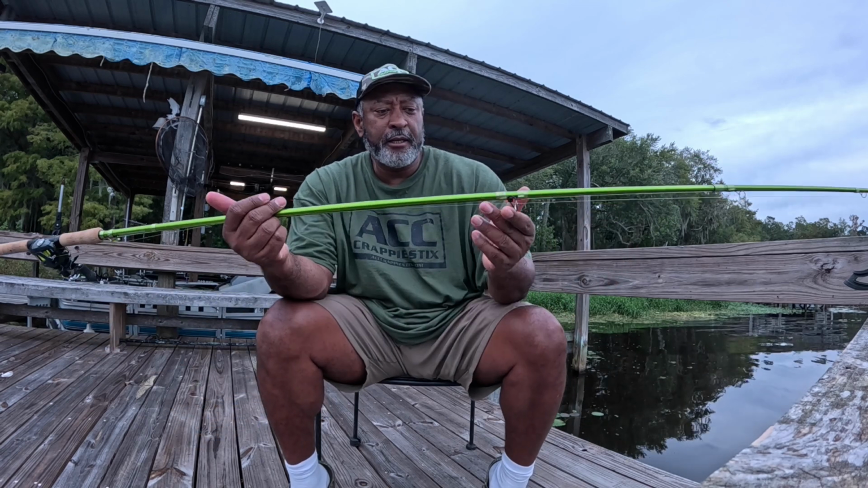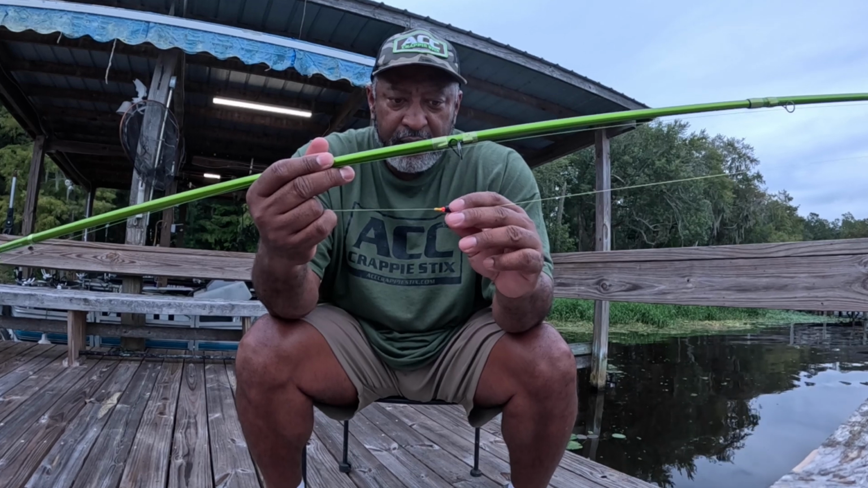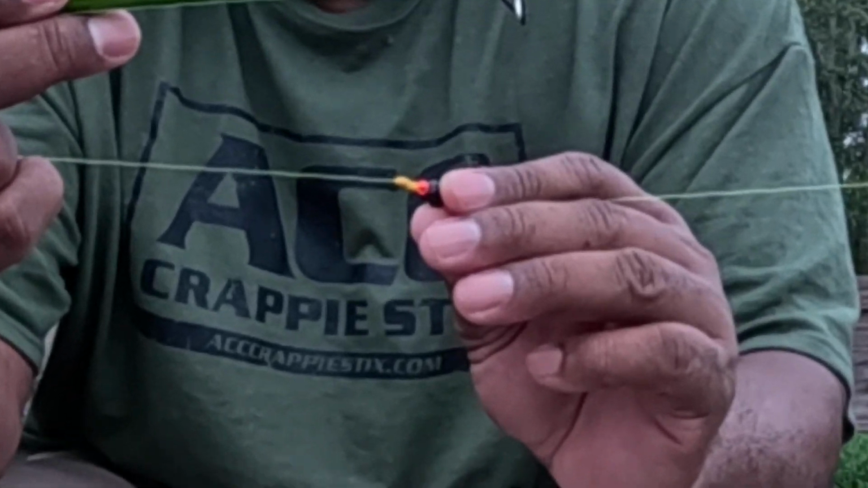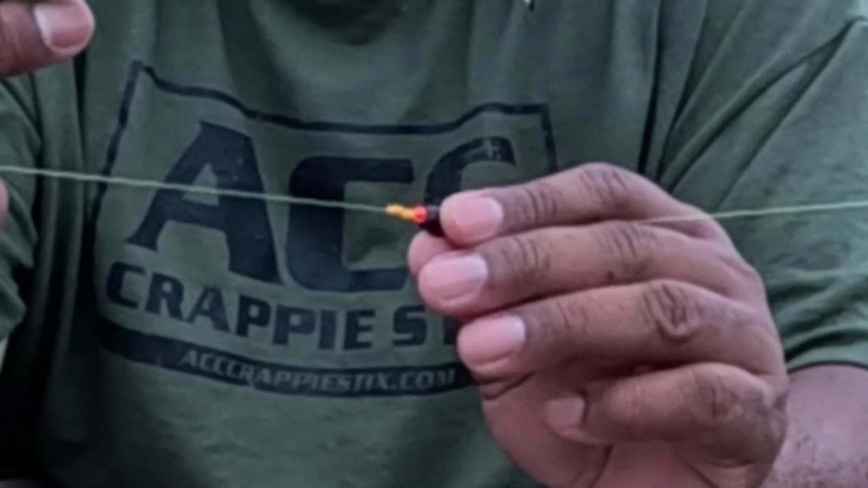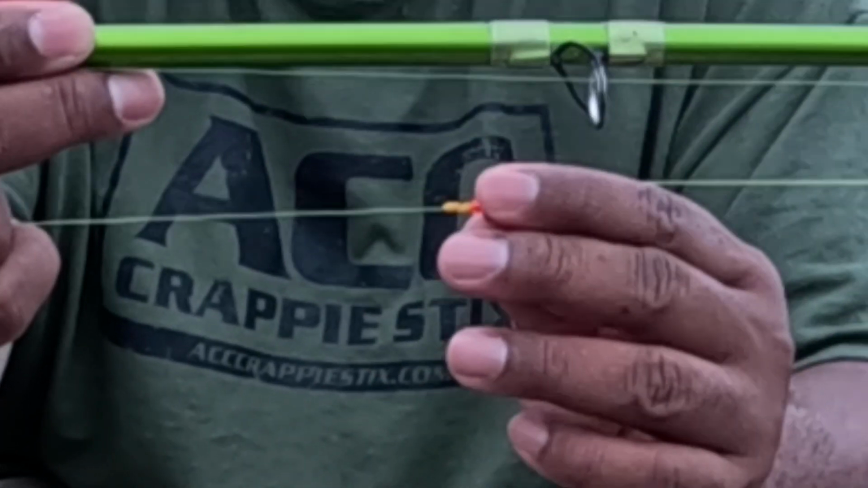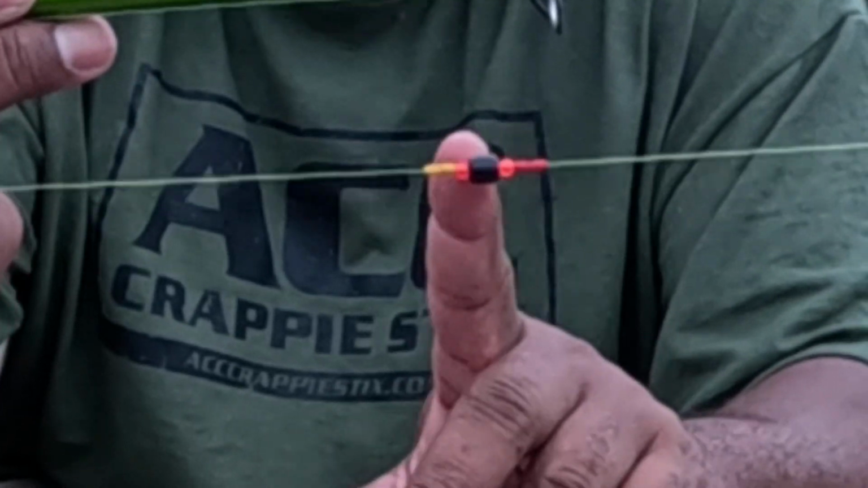Now, guys, let me show you my setup here real quick. See that? It is written on there, but whoa, oh, I can see it. I'm surprising myself. Okay, guys, that is a 3/16 ounce tungsten weight.